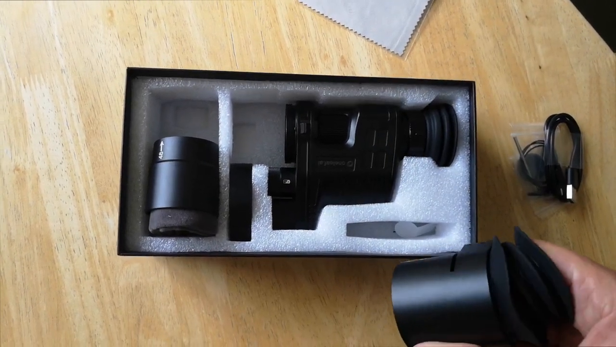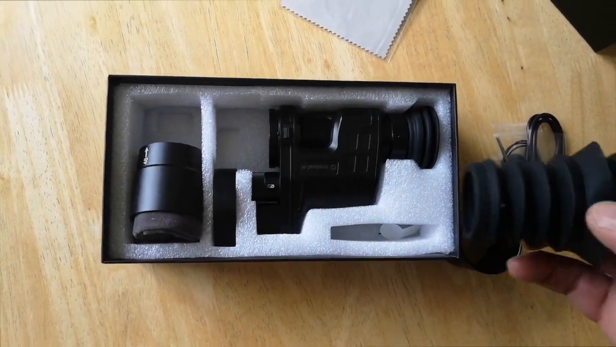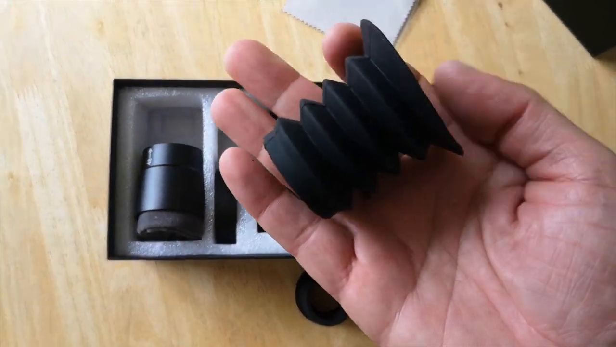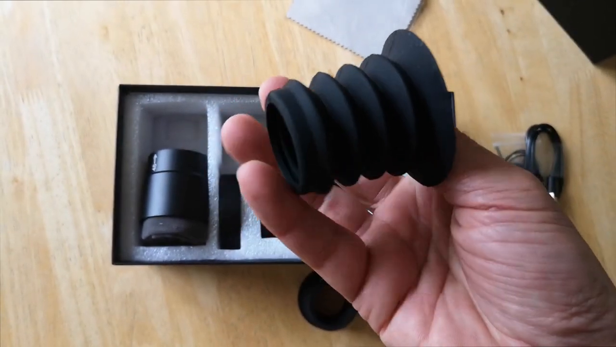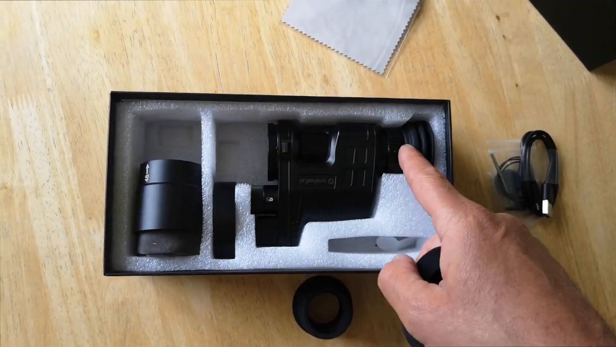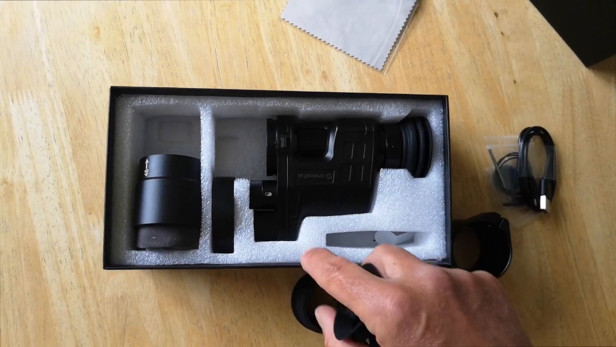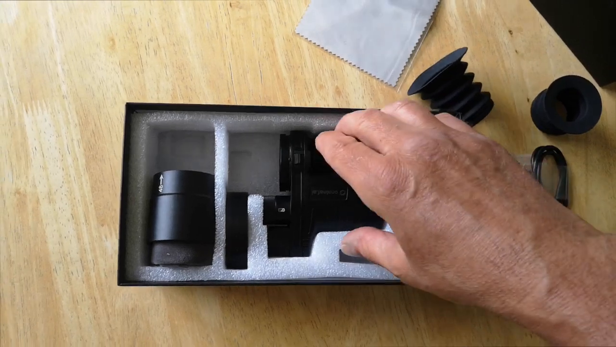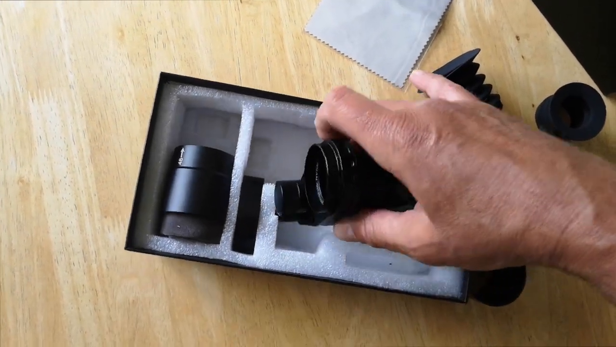Inside here there are two different size eye relief cups to go over the end. I think it's 70mm down to the smallest one, which I've left on there, and that's obviously a medium one. So you get two of them, and then the unit itself.